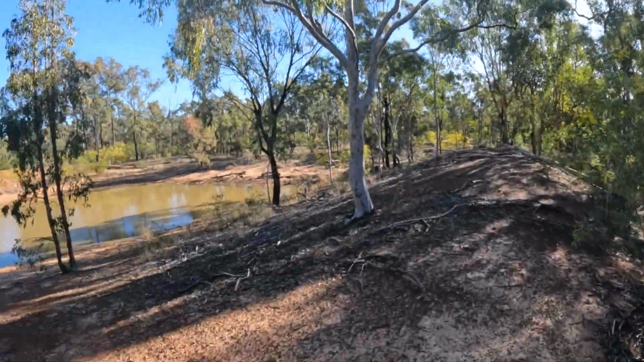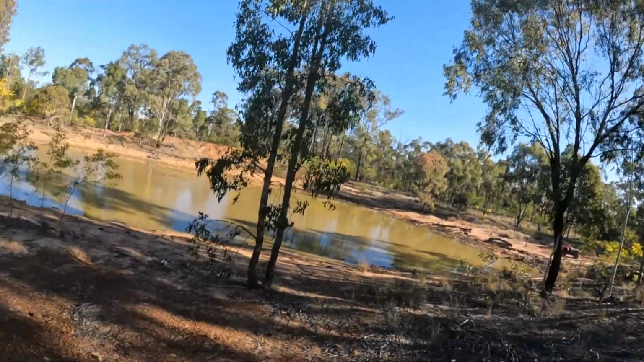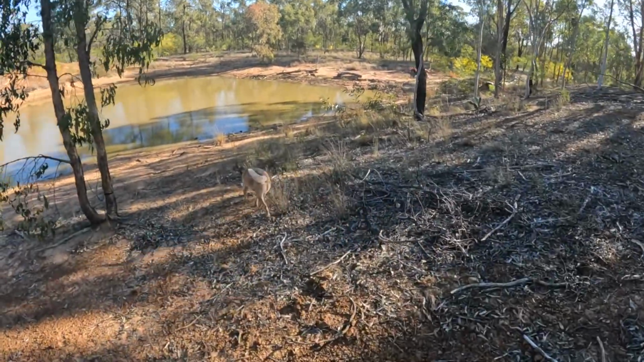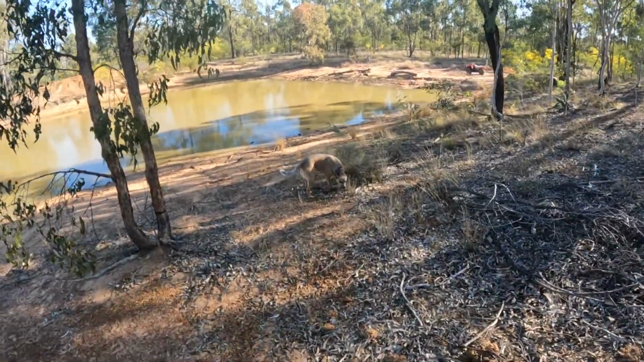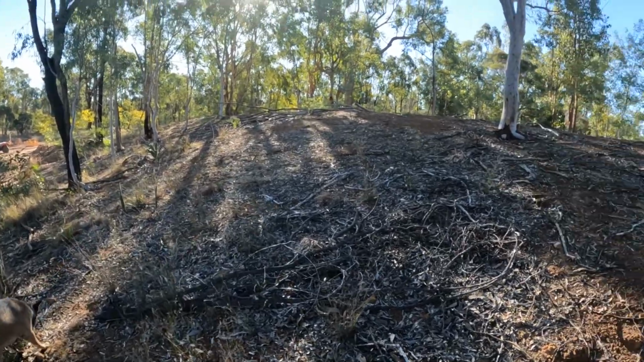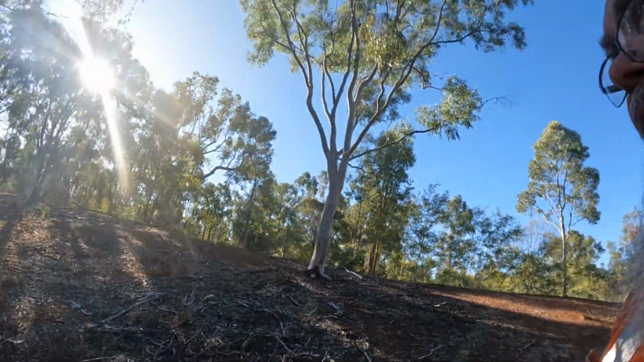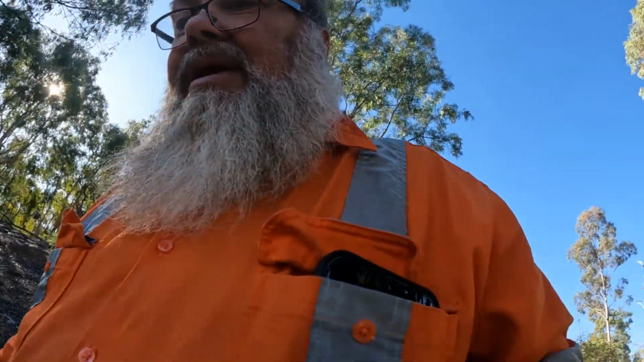Right, so it's about 3 k's or 2 k's. Don't go in the water. I got to collect this cam yet. But yeah, that little possum lives up in that tree. If you're having a little sleep at the minute, mostly comes out at night. In fact, pretty well all the time they come out at night.